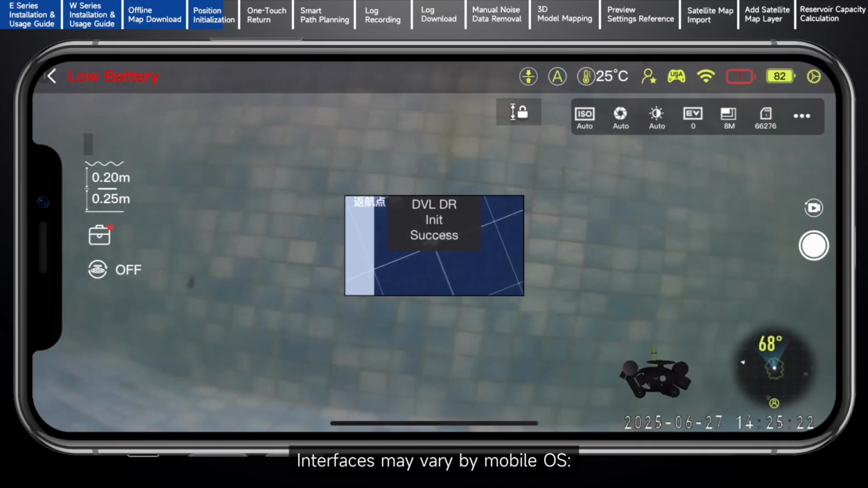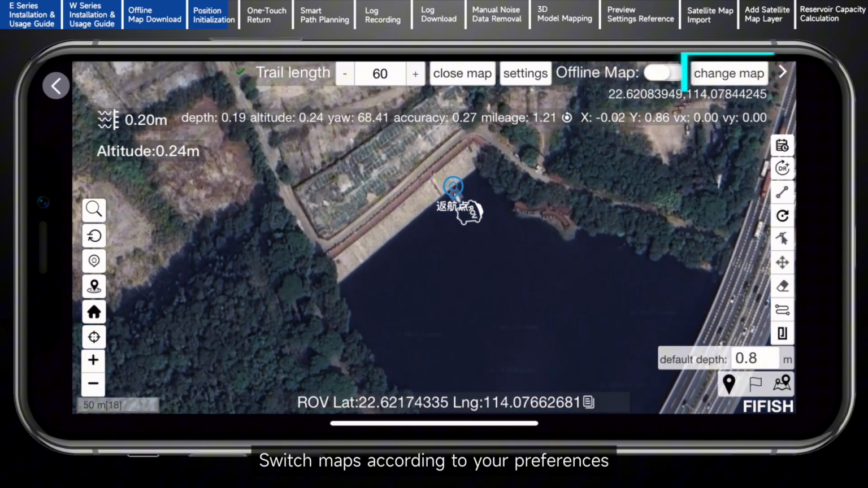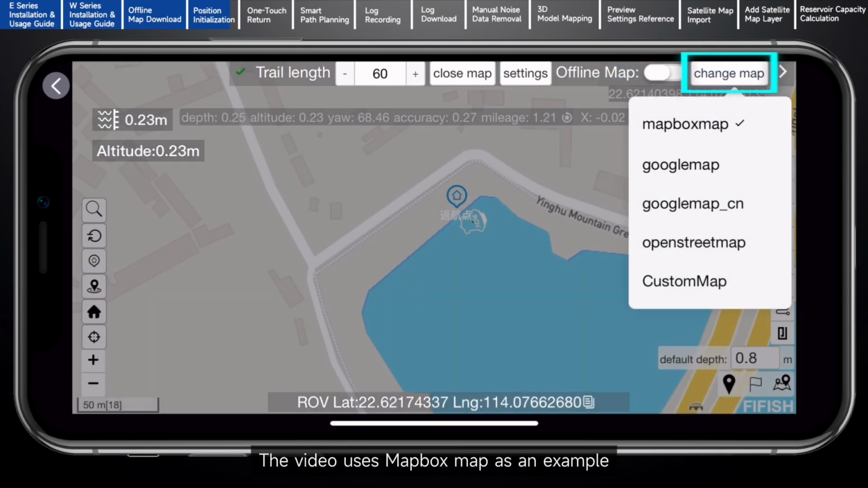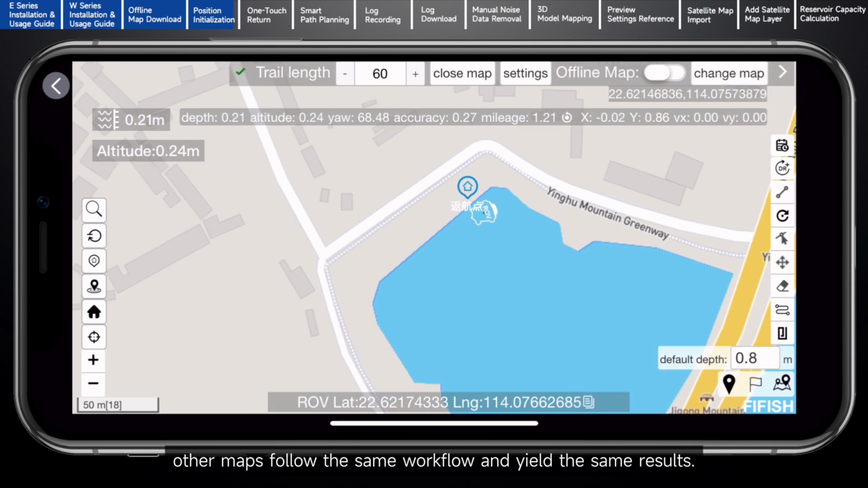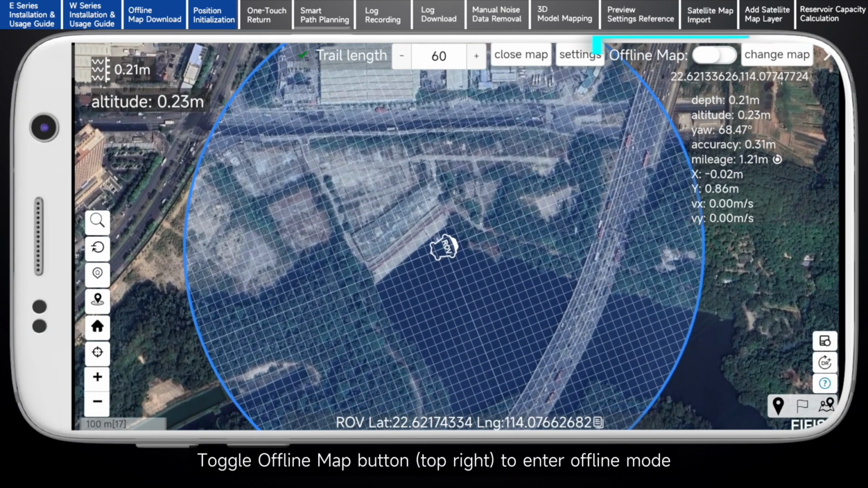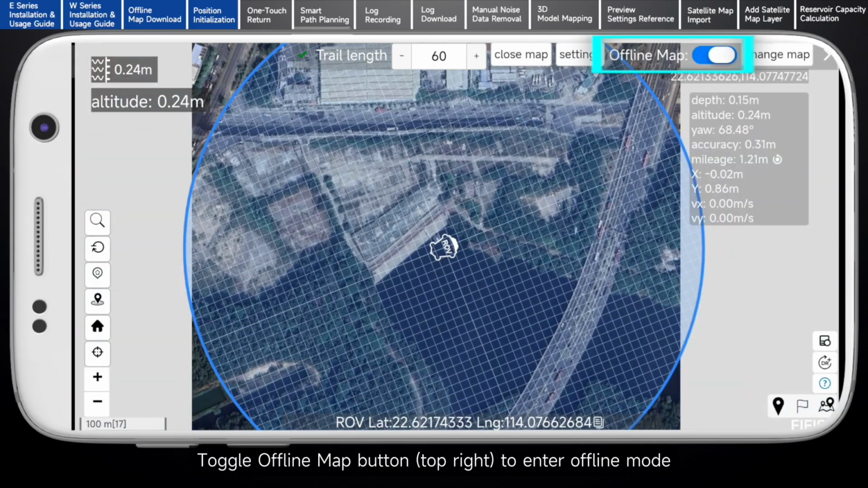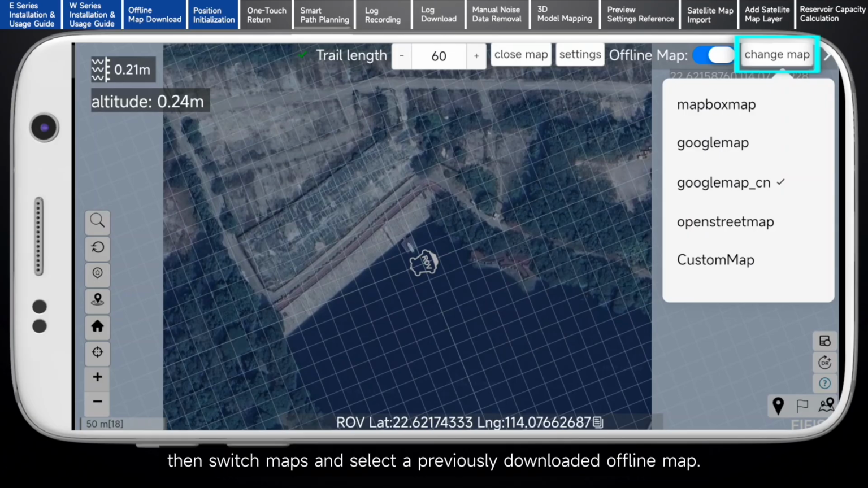Interfaces may vary by mobile OS, iOS. Switch maps according to your preferences. The video uses Mapbox Map as an example. Other maps follow the same workflow and yield the same results. Android: toggle the offline map button to enter offline mode. Then switch maps and select a previously downloaded offline map.